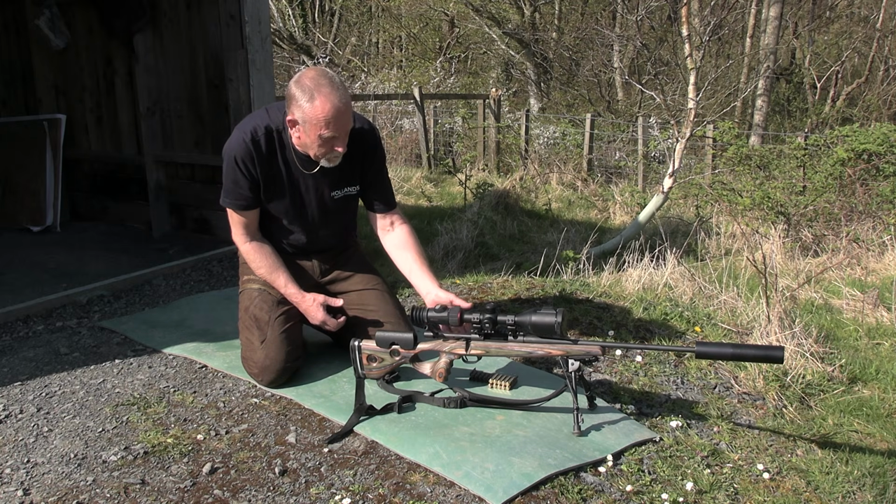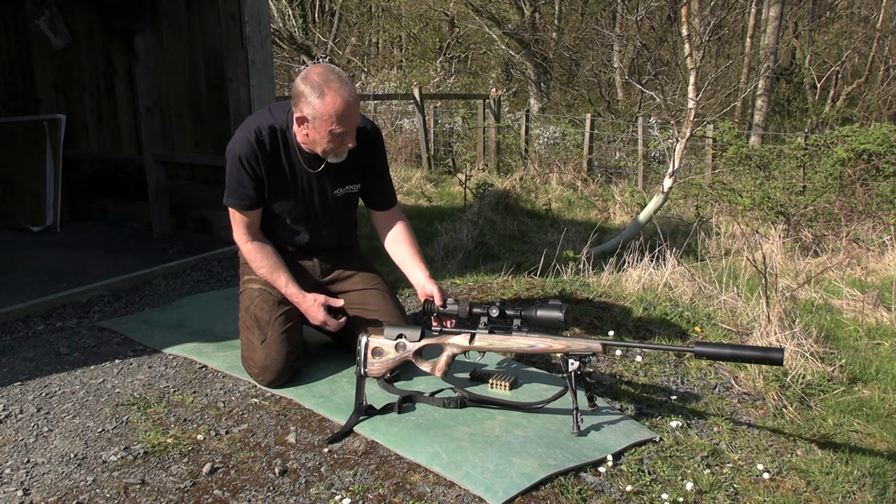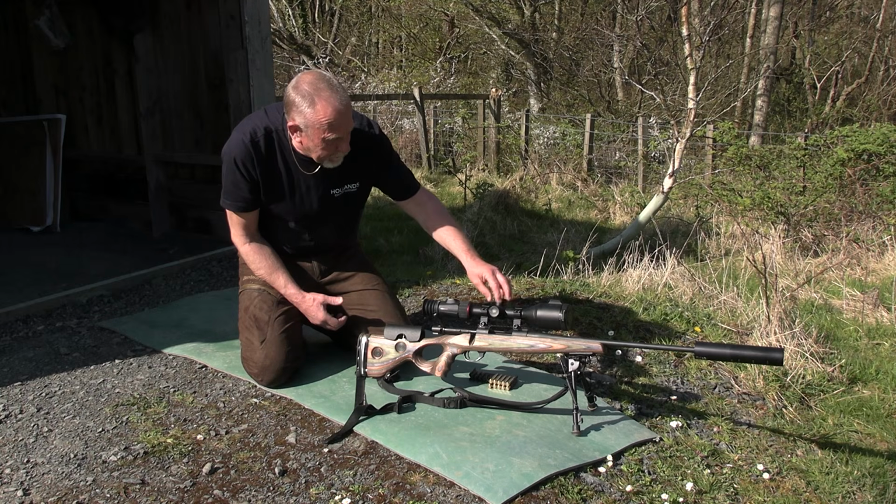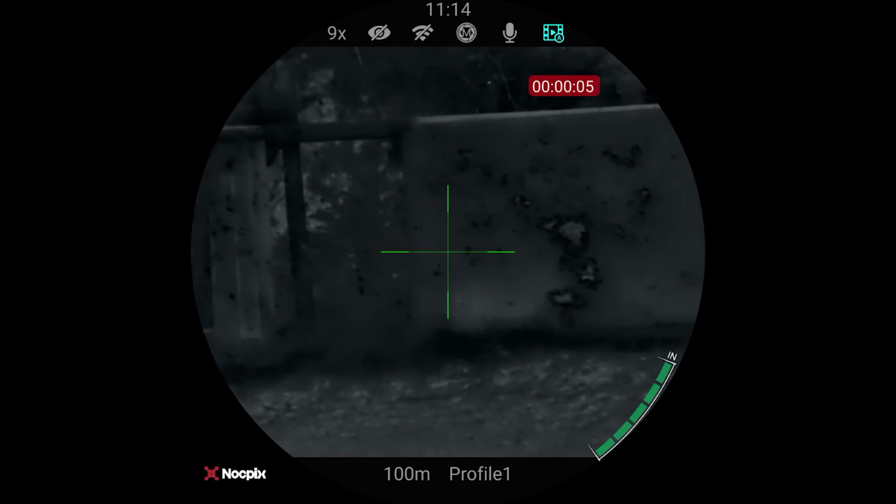There's automatic record on this with the trigger, but you can set it to record or take still photographs of everything that you've got, just dialing it into your own eye. Menu functions are basically all on the top button. So moving right or left, and your menu button to press, dead straightforward really, and rather than talking about it, we'll actually see that in action.